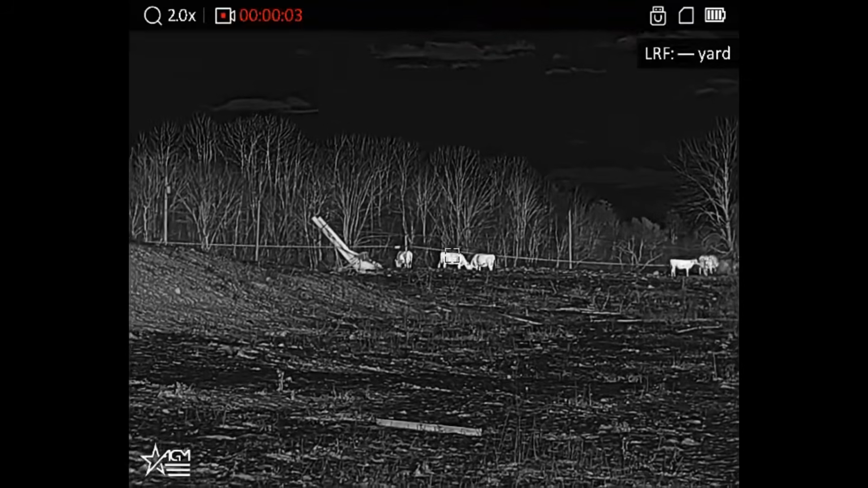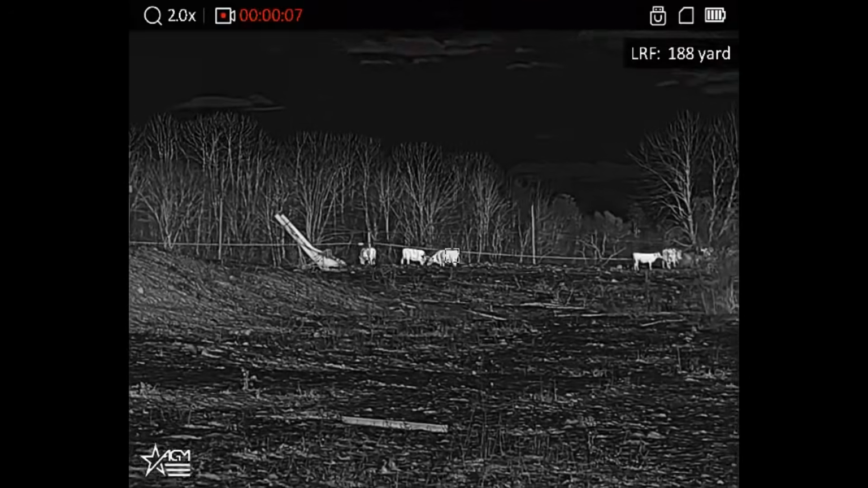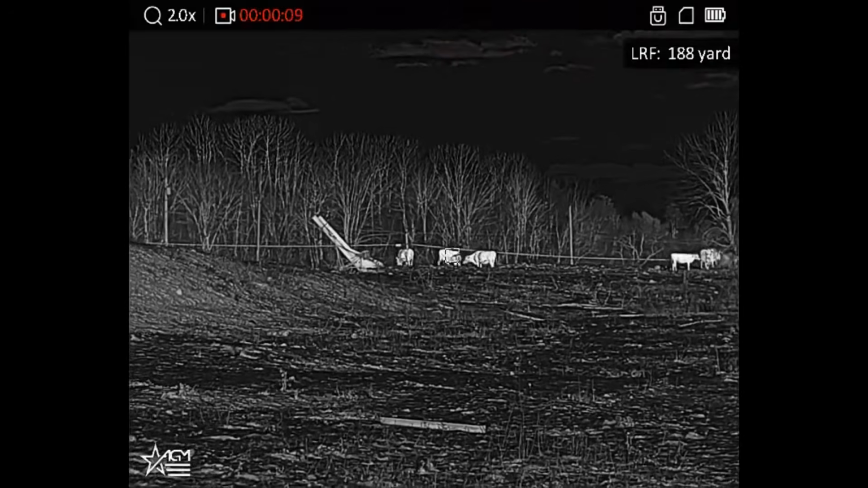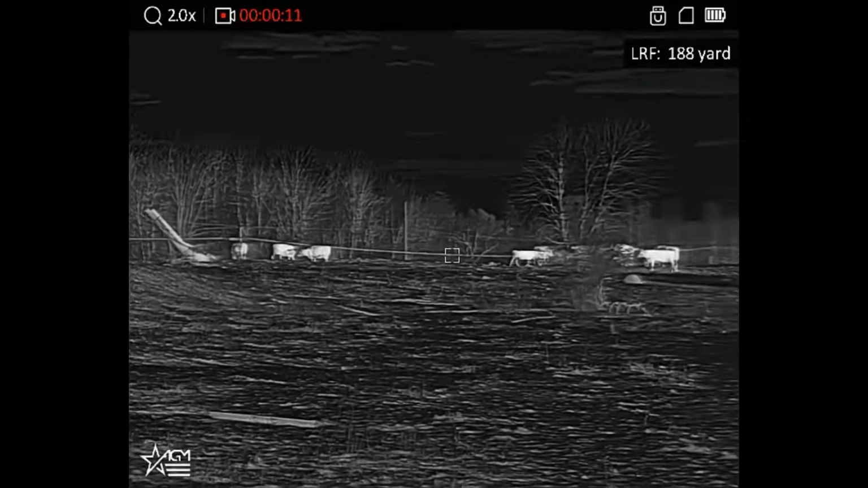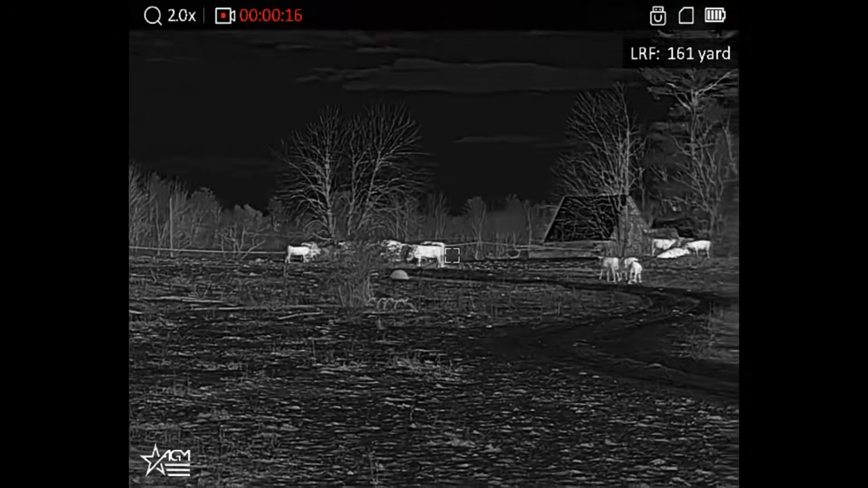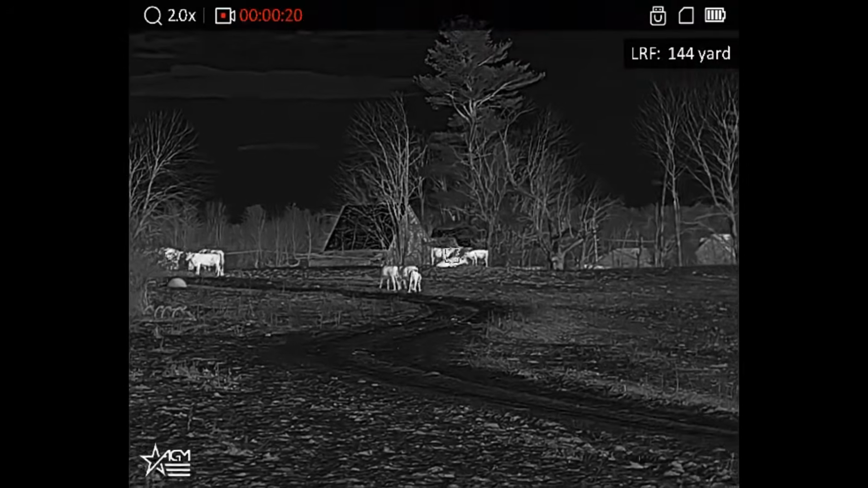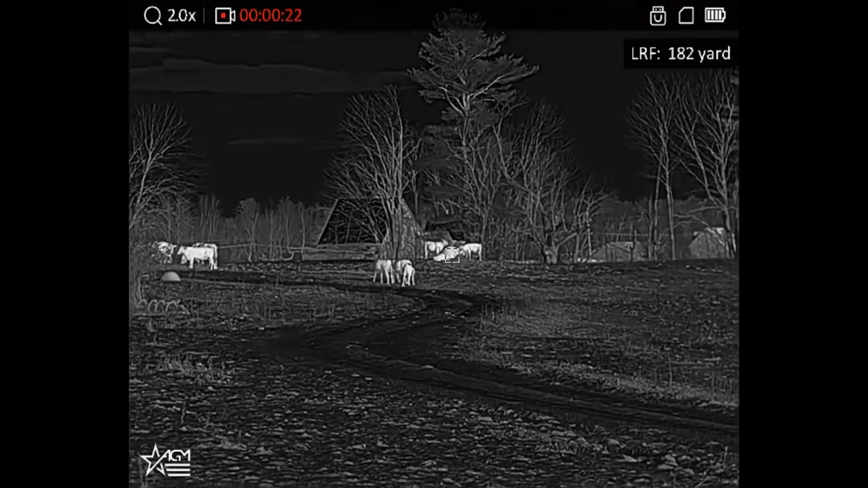All right, these cows here are 188 yards away. These cows here are 160 yards. And these ones are 144. And these ones are 180.